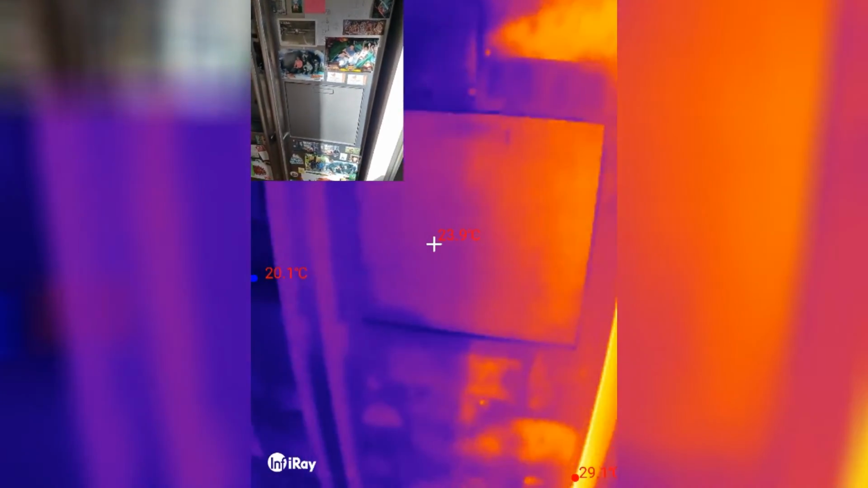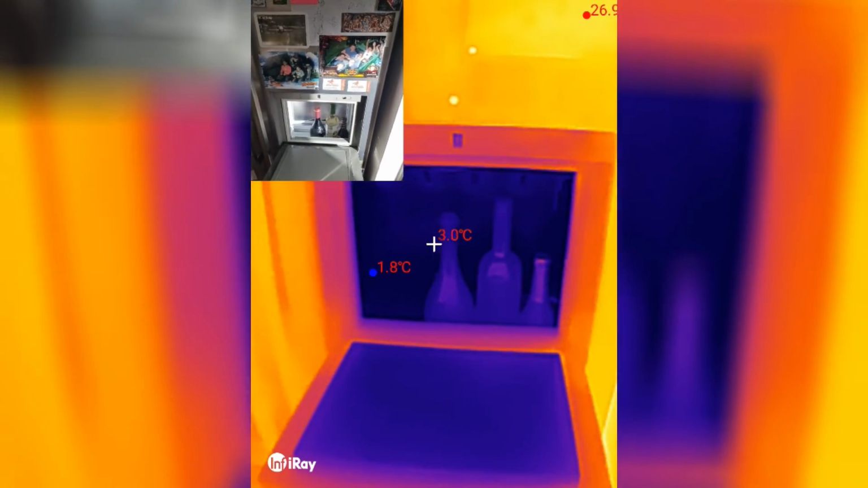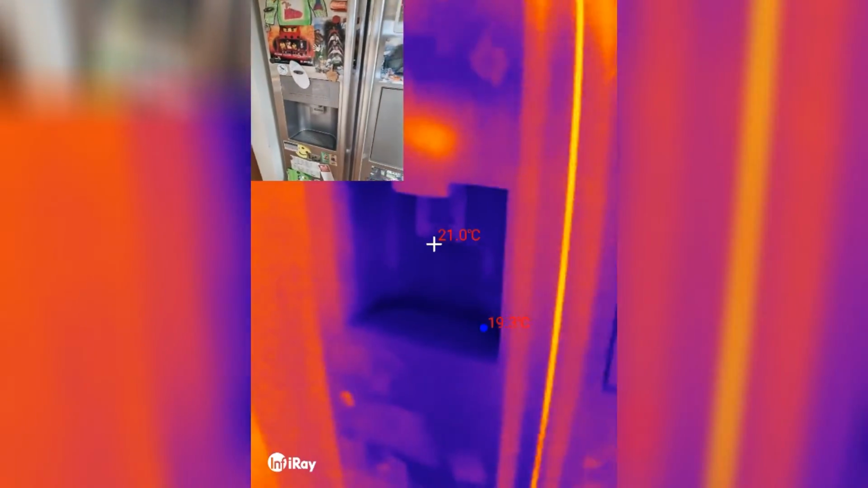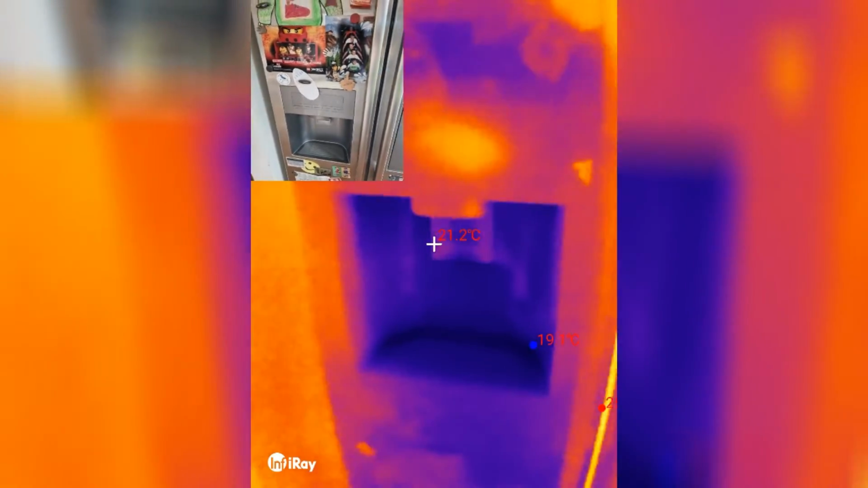But I want to show you something that's really cool to see. Where you can put the bar section of the fridge. Wow, it's cold, and it seems to be insulating this door very well. Also, the ice dispenser is a little bit colder, but not too much.